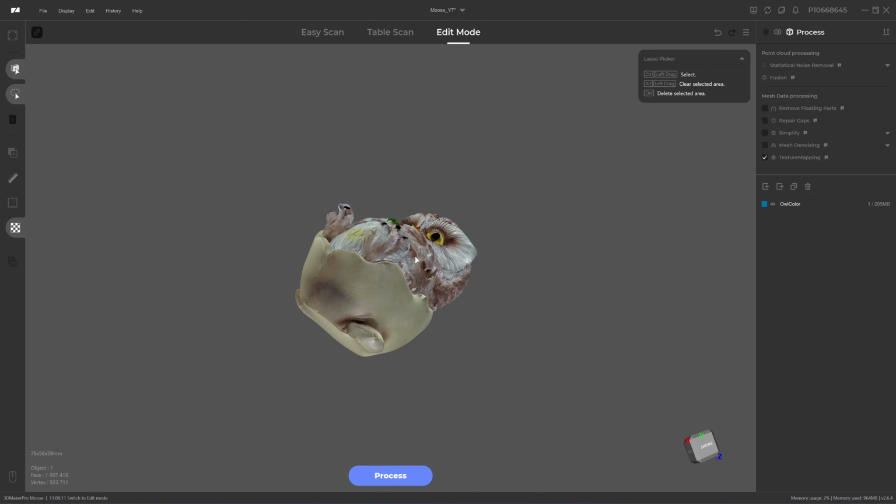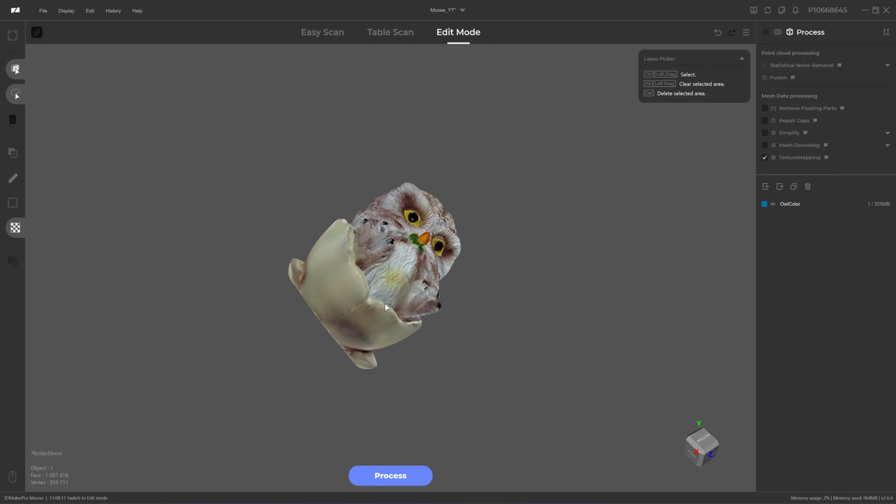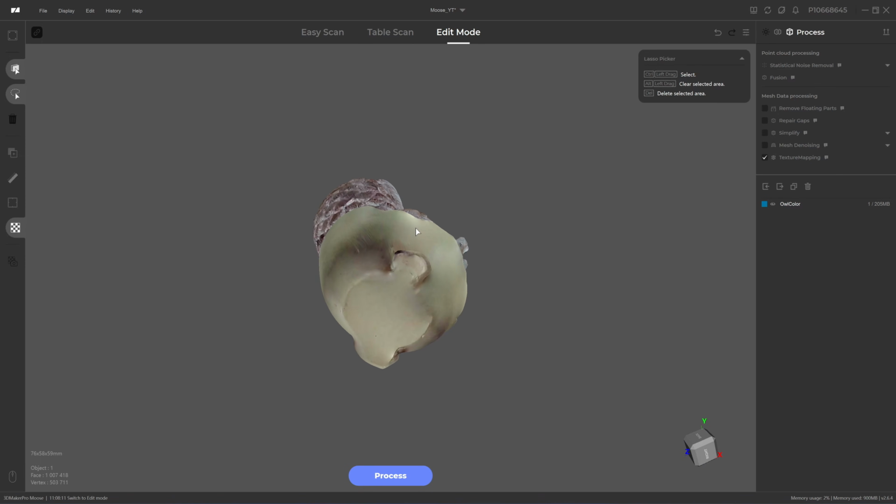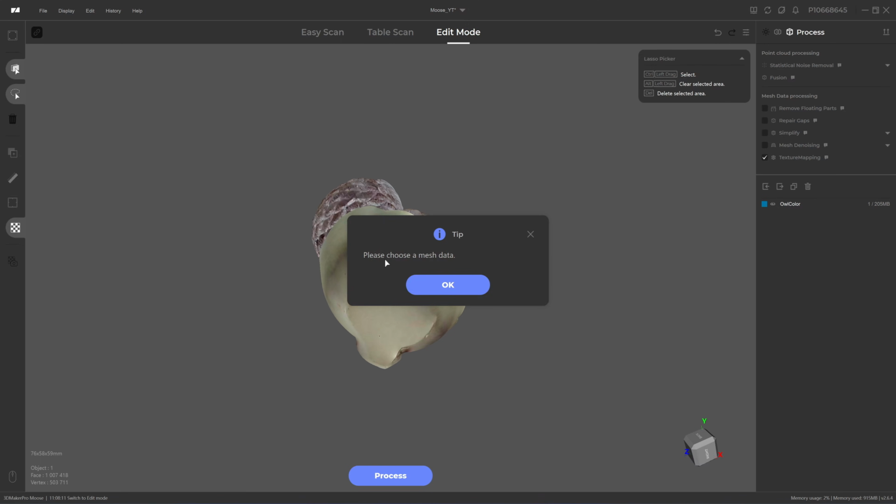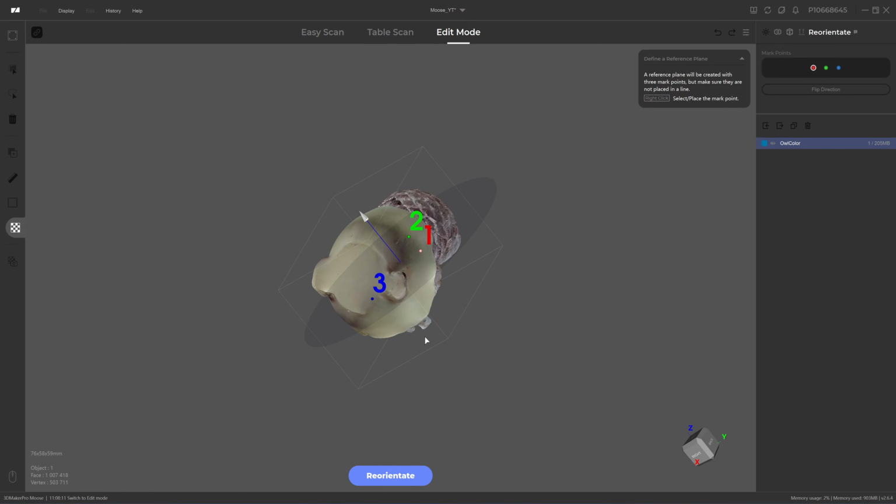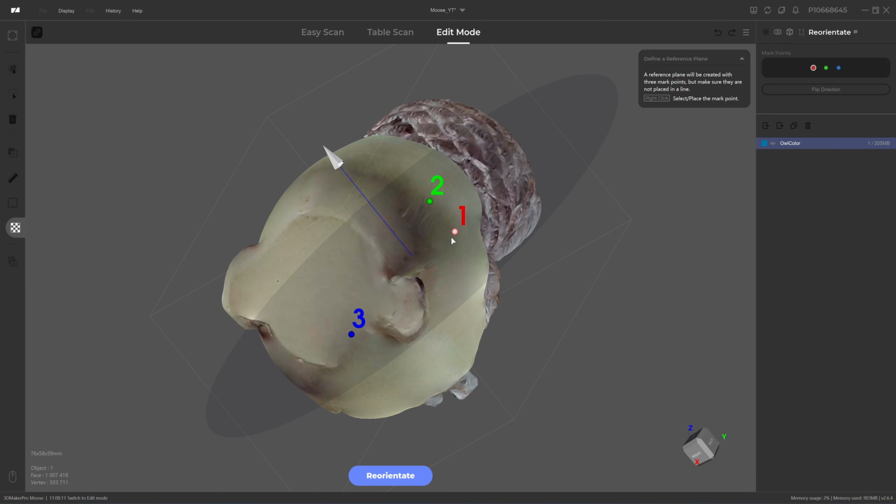And one cool feature that you can do with the JMStudio is that you can align your scan object to the XY plane. You do this by clicking here. Please choose the mesh. I choose this one. So you need to click 3 points on the flat plane that you want to align to the XY plane. Number 1 is already selected.